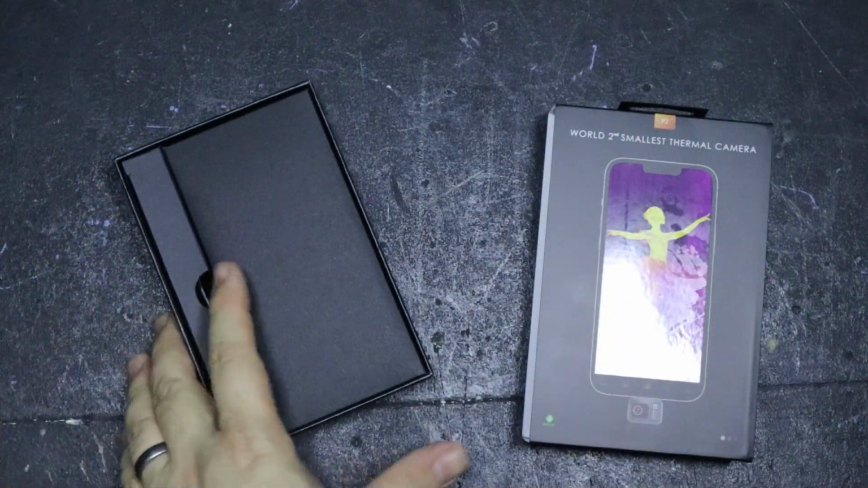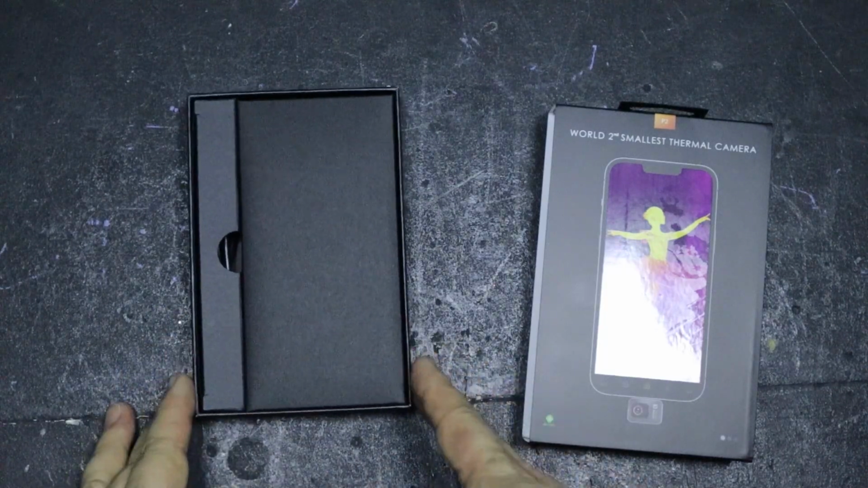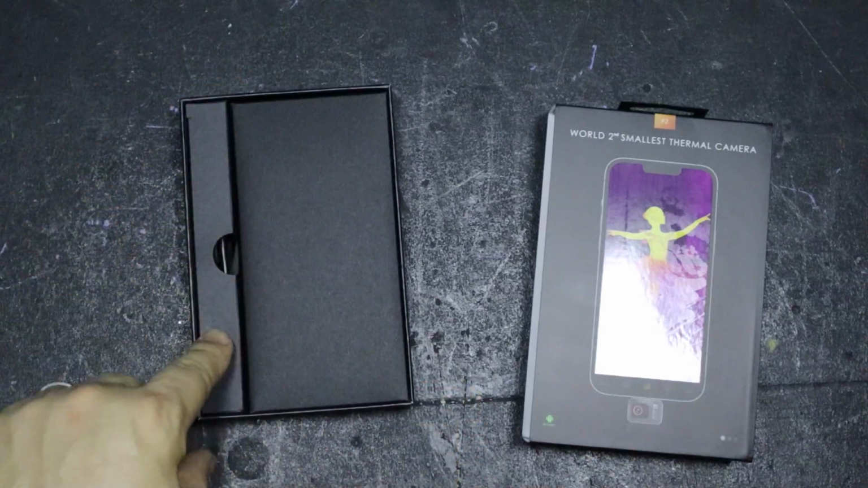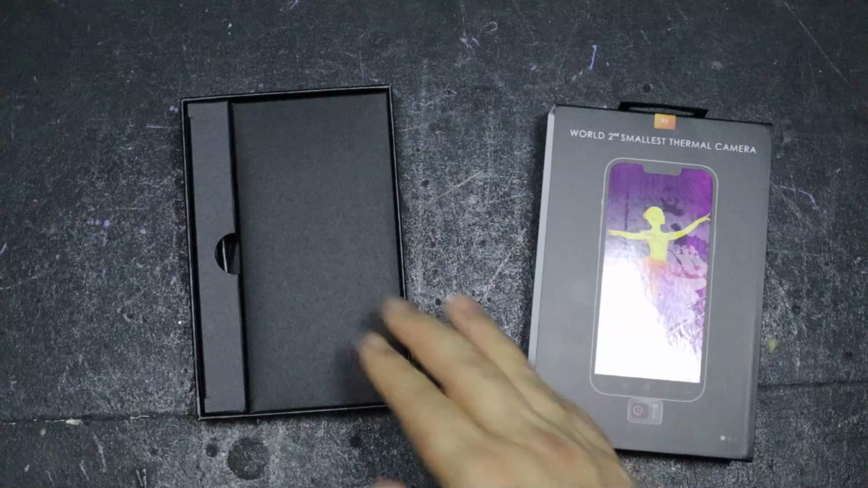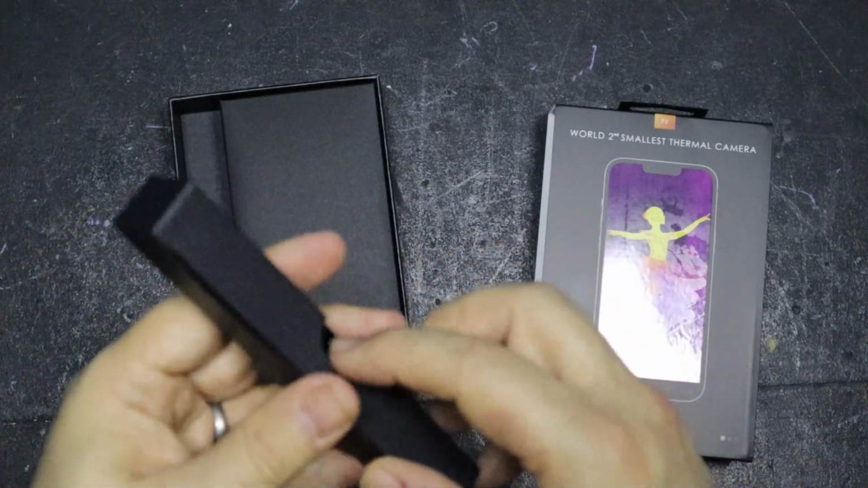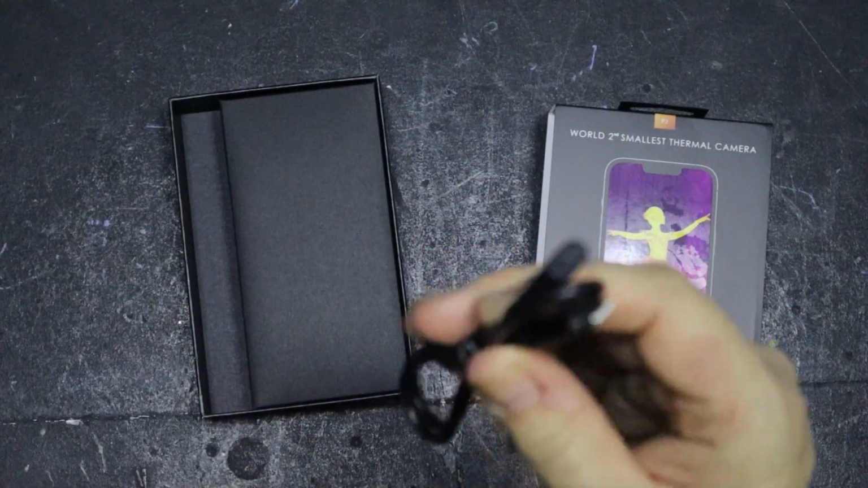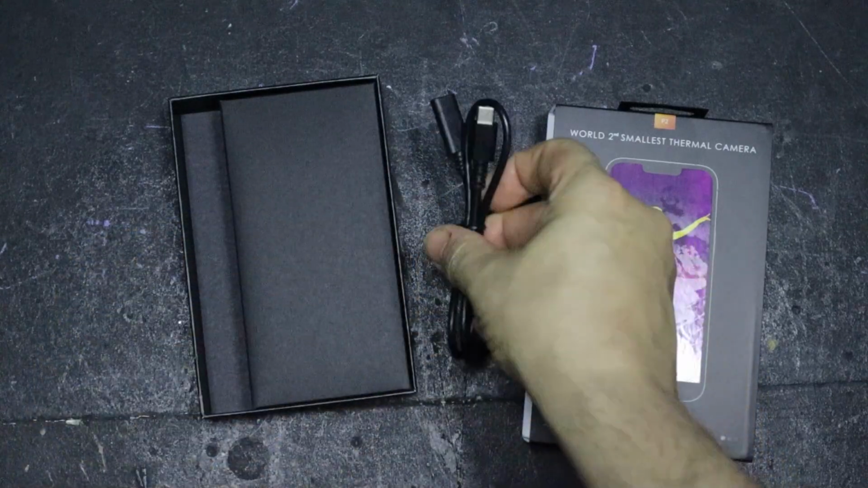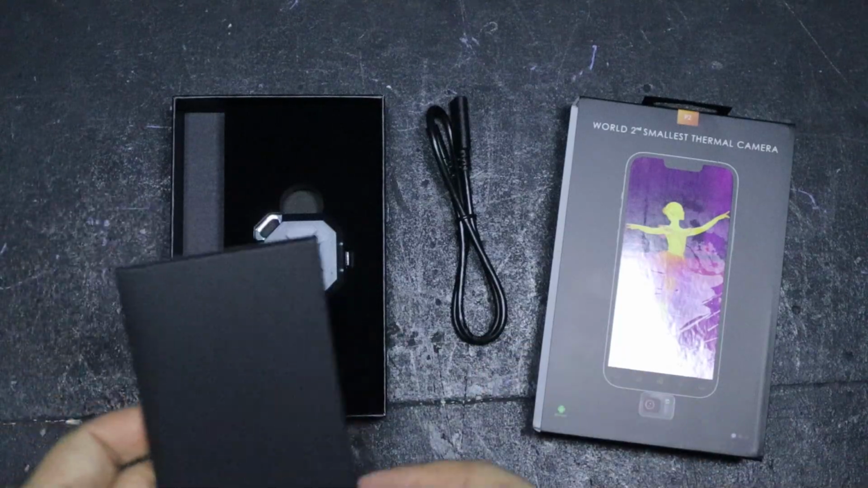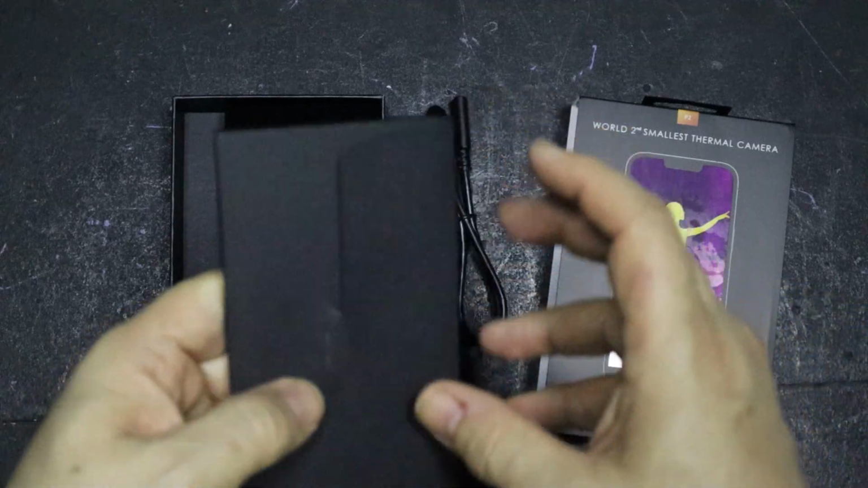Now, this looks lovely, and I've just recently done a review on the Pixel 64, and this looks exactly the same type of packaging. The matte black, the thing with this, I assume, is where all the charging wires, etc., and this is where the device is, but let's have a look. It's very nice, well packaged. Okay, Type-C. And I assume that that's one way of plugging it into your phone from a distance, so you can have it not just directly connected to your phone. But I don't know, this is all speculation.